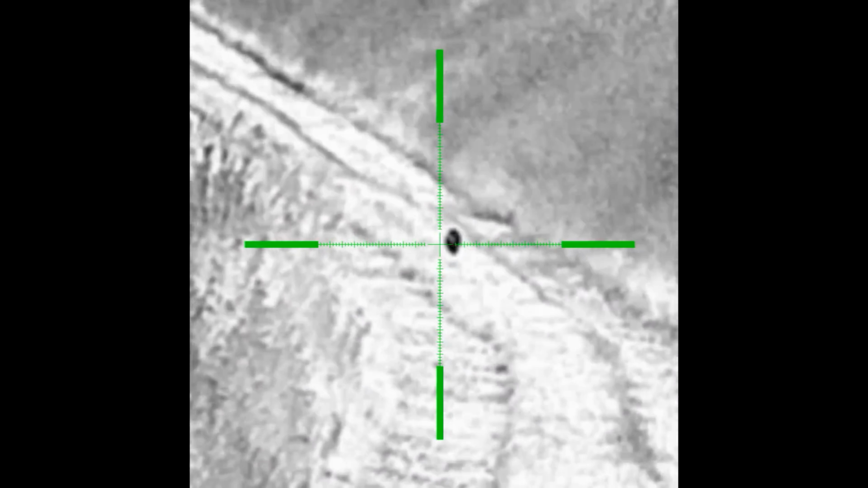Well, that last fox was 140 yards or just over, and I just saw him come out a bit further down on the track. Just managed to drop that one as well.